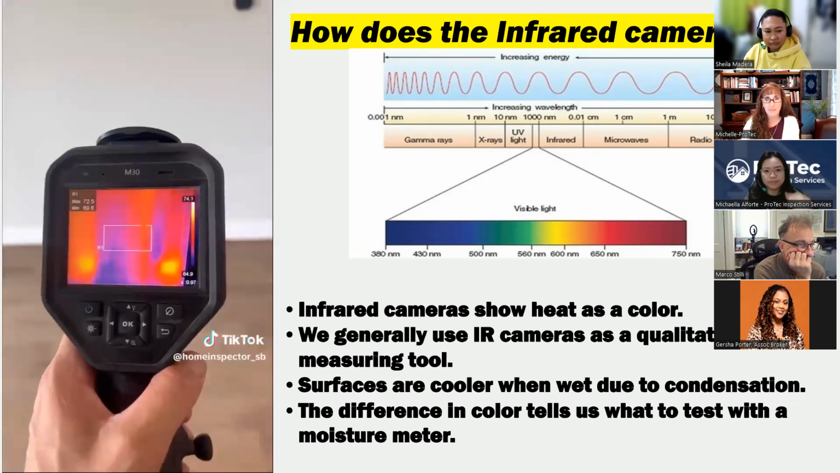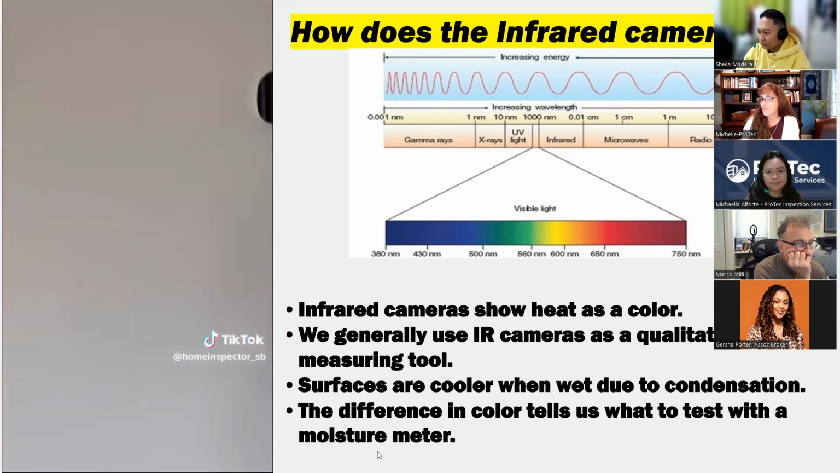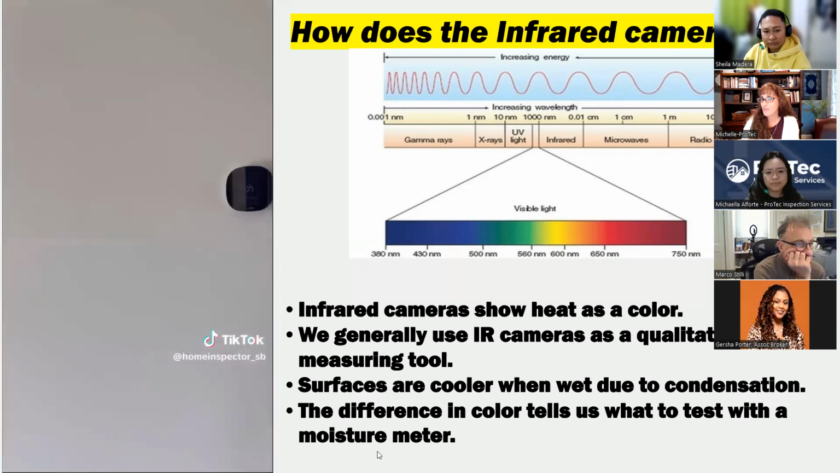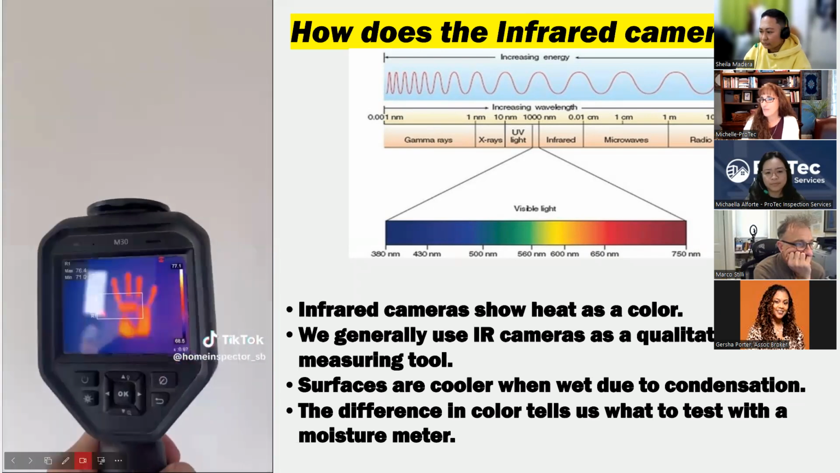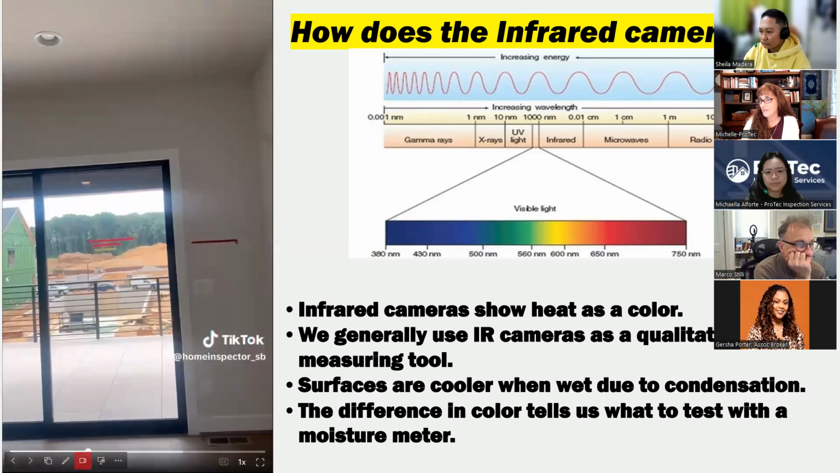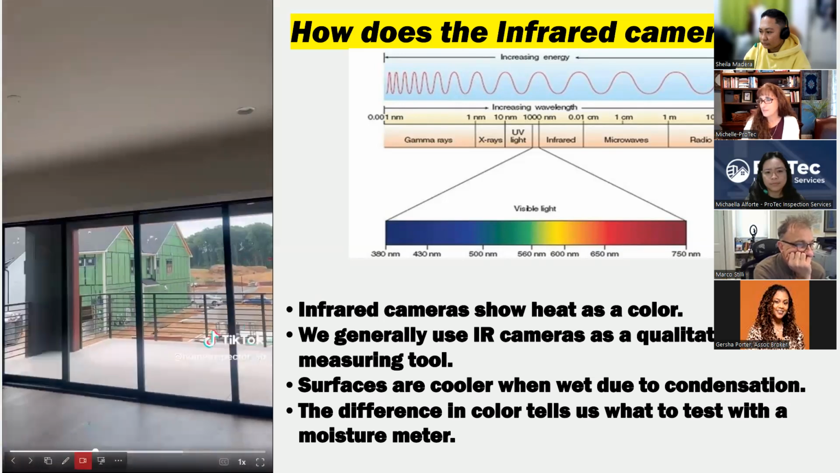And just to show you how sensitive this thing is, if I just place my hand on the wall just briefly, it's going to heat it up just slightly, and then it sticks out like a sore thumb. So it really picks up even the smallest amount of temperature differentials. So we use it to look for any leaks after running water.